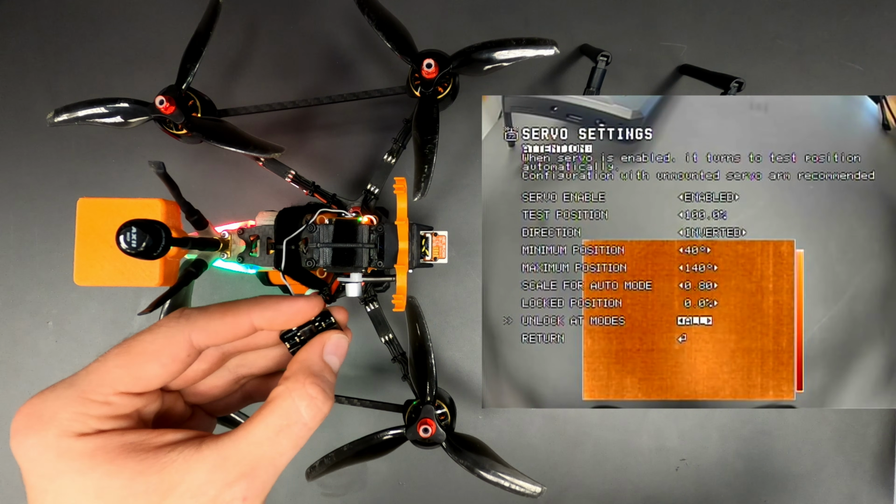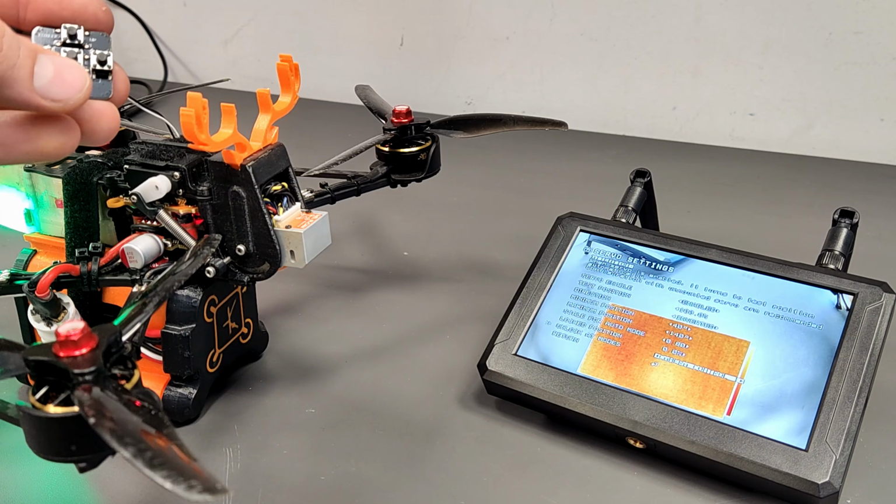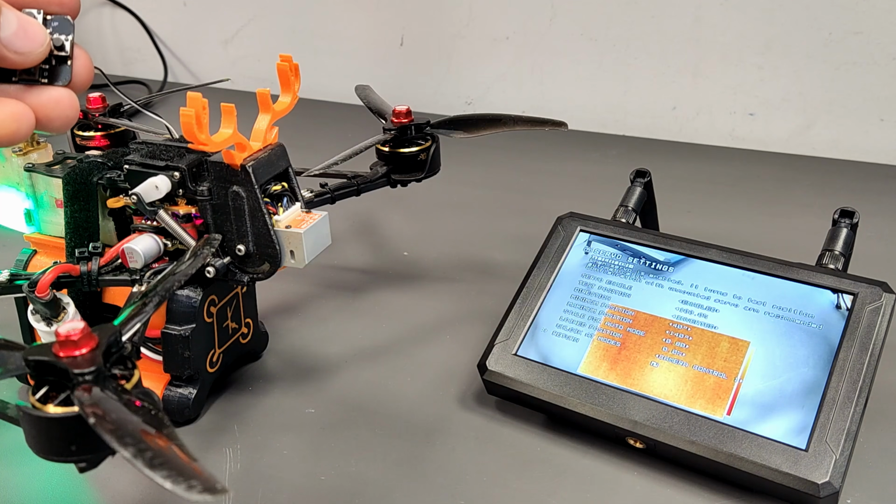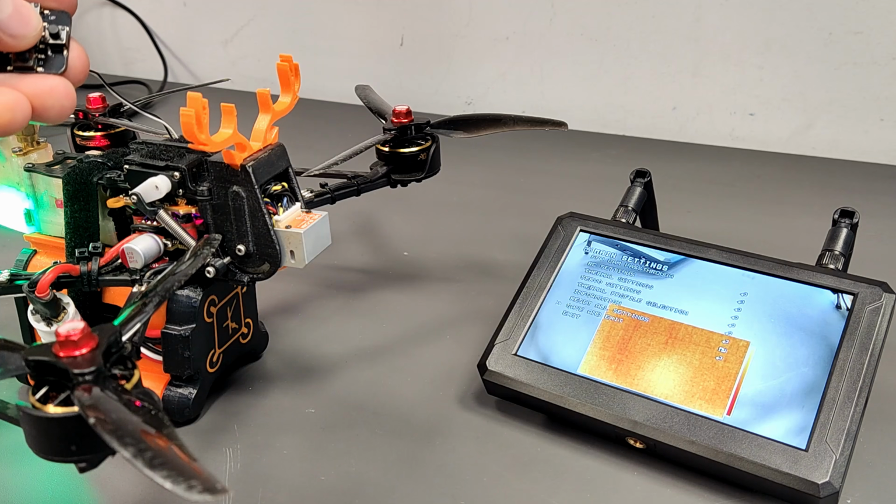Those are mapped in the Modes tab of Betaflight or INAV. Use the same channel as the flight modes where you want to unlock the servo. In which modes the servo is unlocked has to be set here. I use camera control 1, as said before in the FC setup. Save and exit.